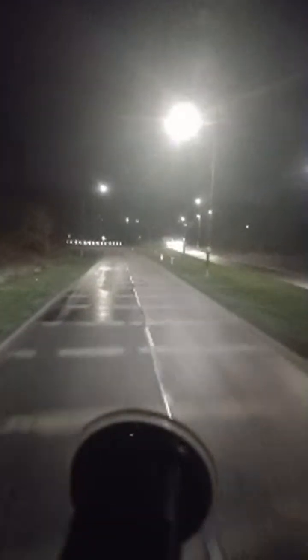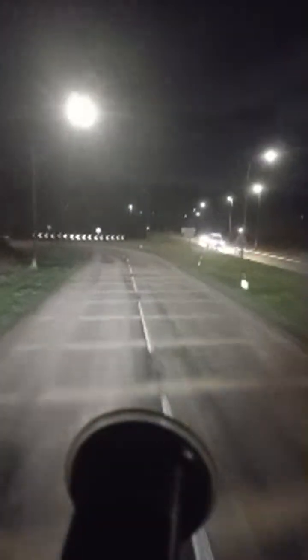Is it 18? I think it's 18 miles, yes, before we get out to another single carriageway called A17. We have 1 hour left now, so we'll see how far we can go with 1 hour.